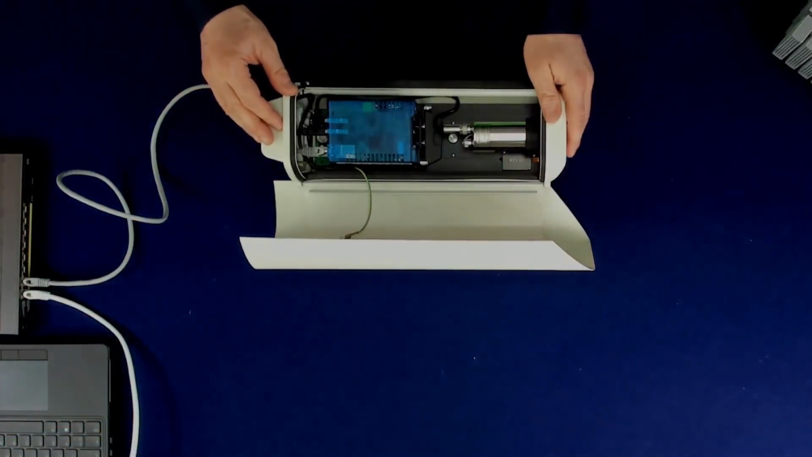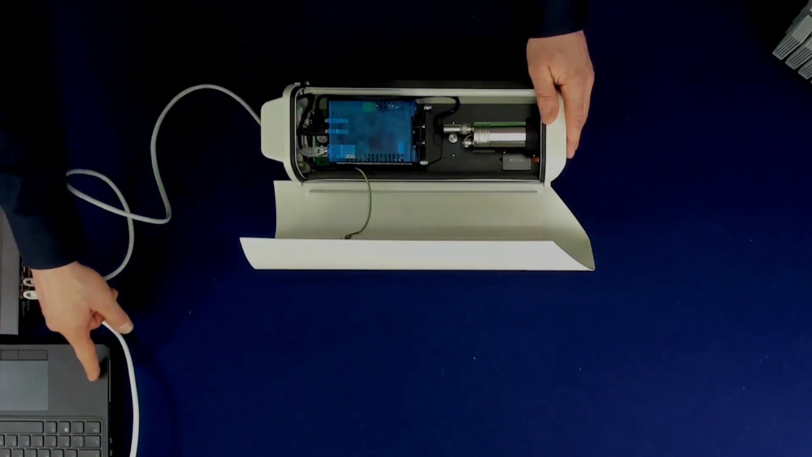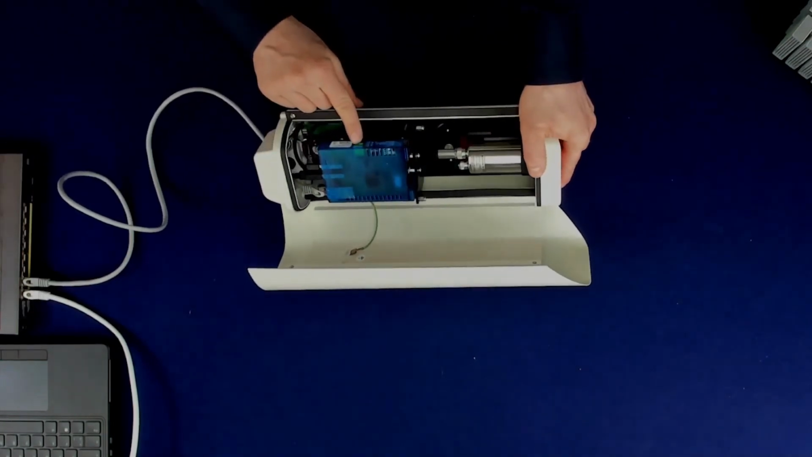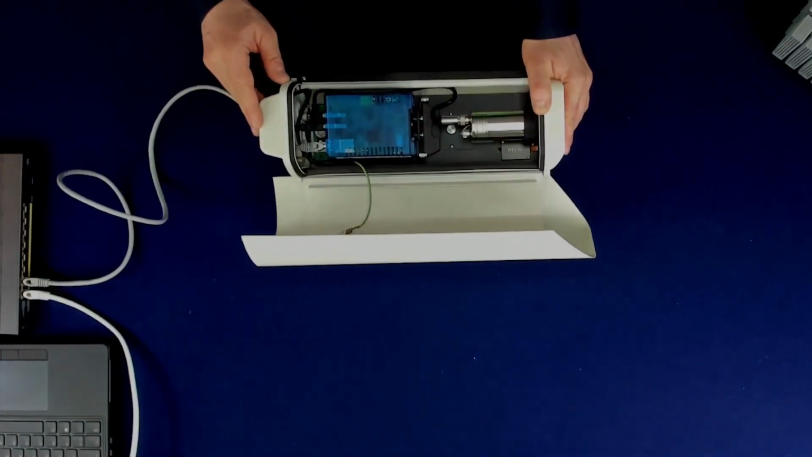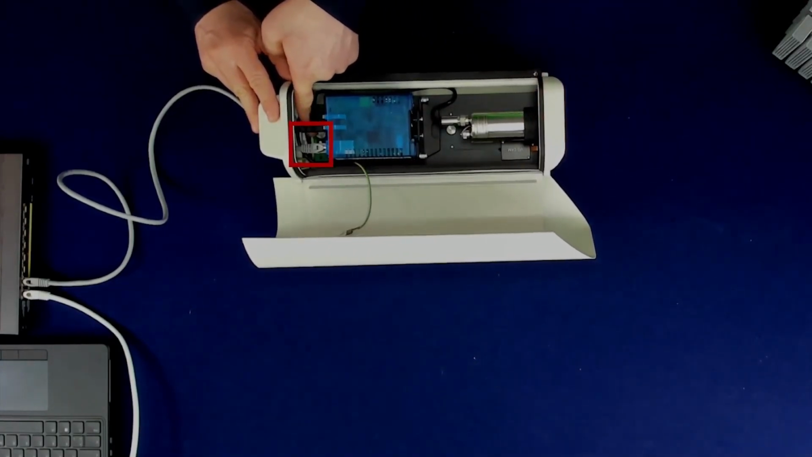Connect the Ethernet cable to the USB GigE server and to the Power over Ethernet switch. Connect the Power over Ethernet switch with an Ethernet cable directly to the PC. Alternatively, you can supply the USB GigE server with an external power supply. In case you want to use the fan and the heater, you also need an additional power supply, which you can install here.